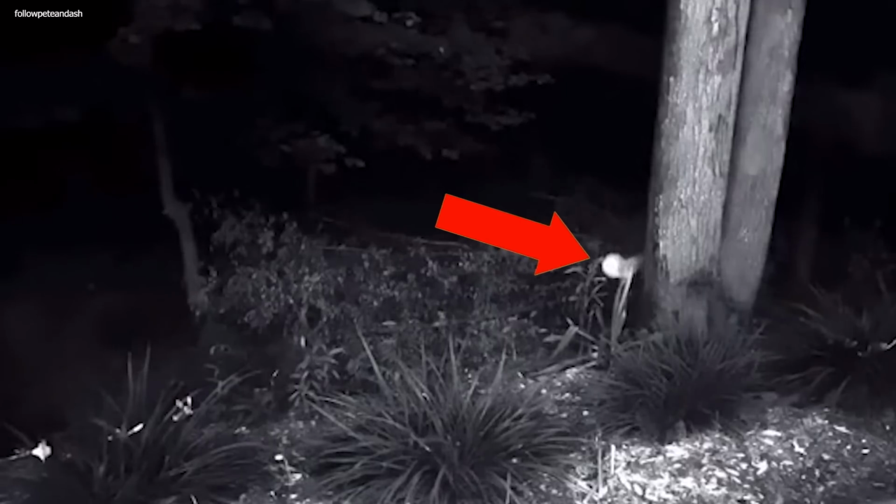From demons in the woods staring at the camera and creepy creatures appearing out of nowhere to aliens sighted in the forest and black figures in abandoned buildings, here is camera footage that they tried to delete.